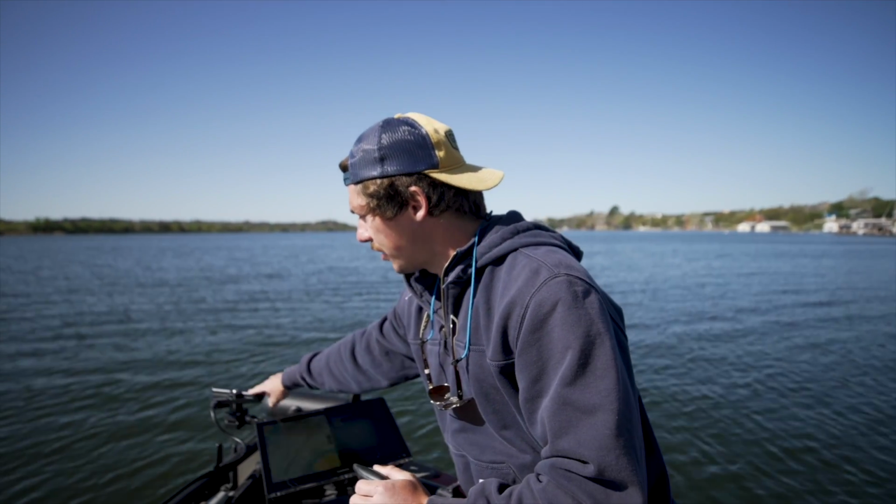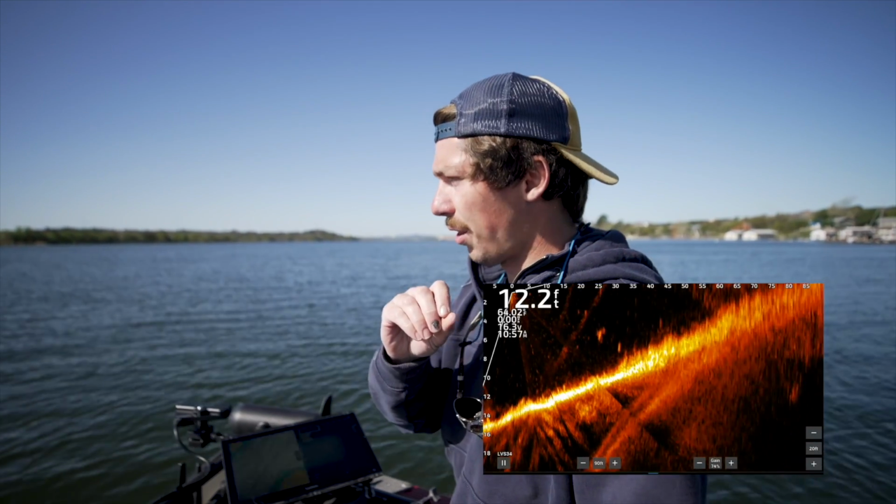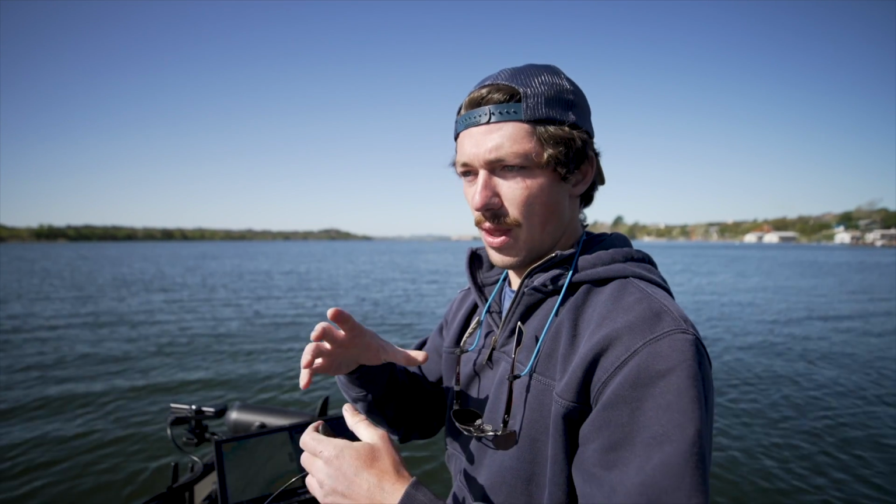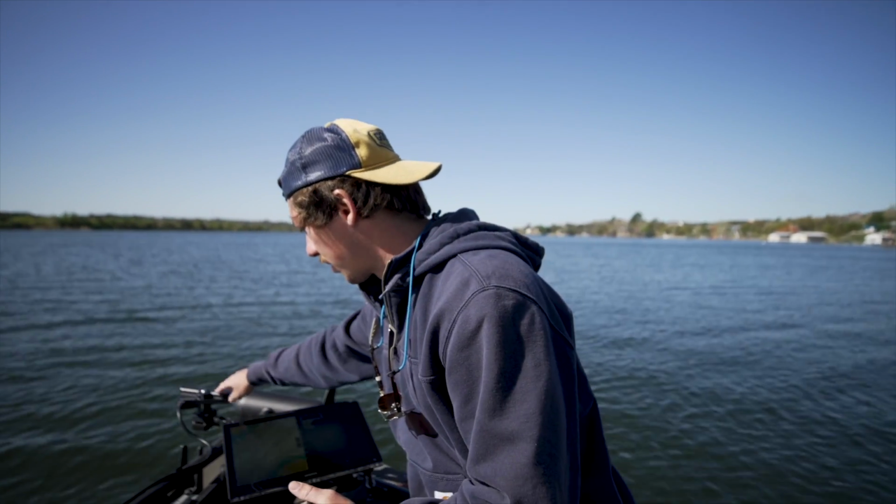Basically, with this transducer, I can watch fish in real time follow my bait, swim around, whereas with side scan it's kind of a delayed reading. You're throwing out a signal and it's pinging back to your transducer and you're then reading that data. But with this, it's just real time. It's as if you were sight fishing, but you could do it in 100 feet of water. So this right here is connected to a cable.